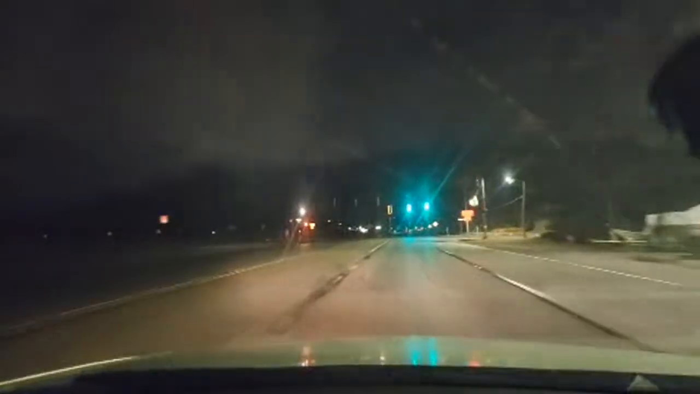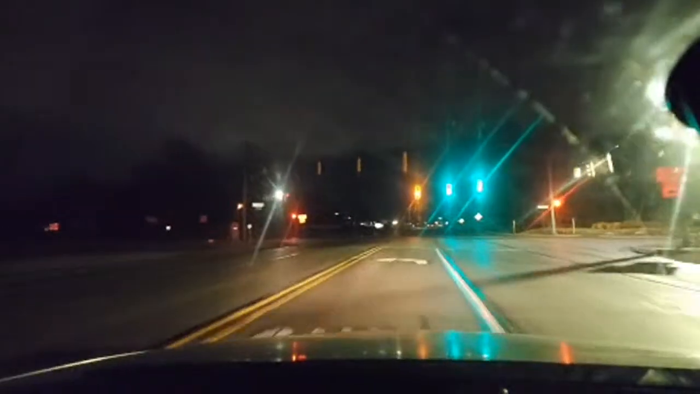I'm going to merge in and squeeze my brakes, and I have to make a left turn. This is a protected left turn. If it's clear, we turn. It's a blinking yellow.